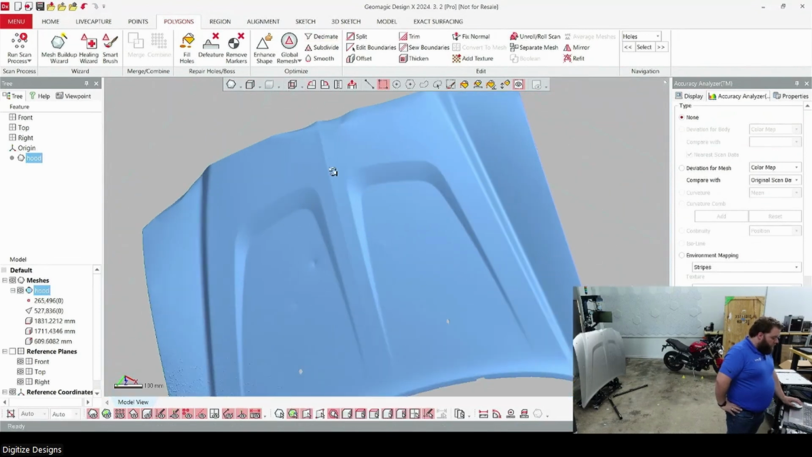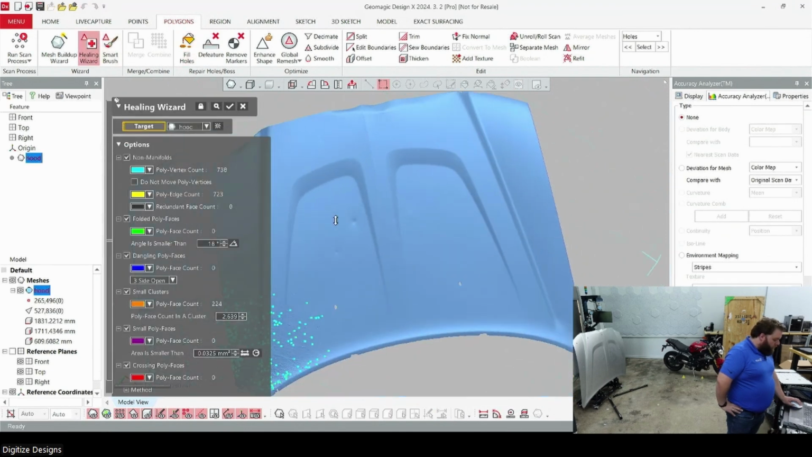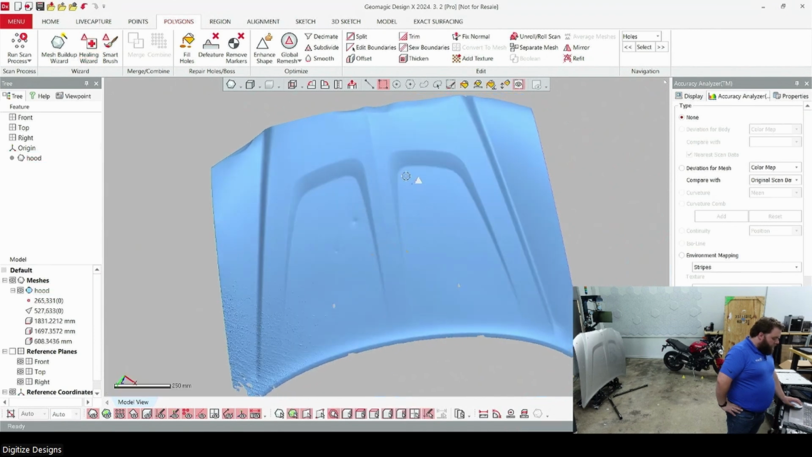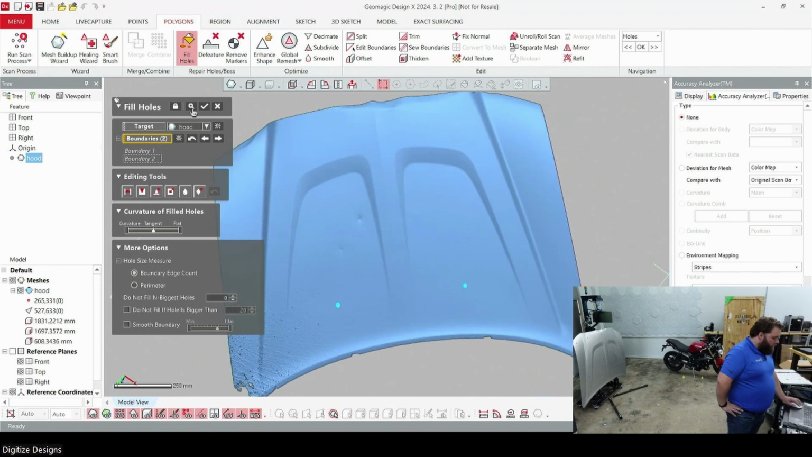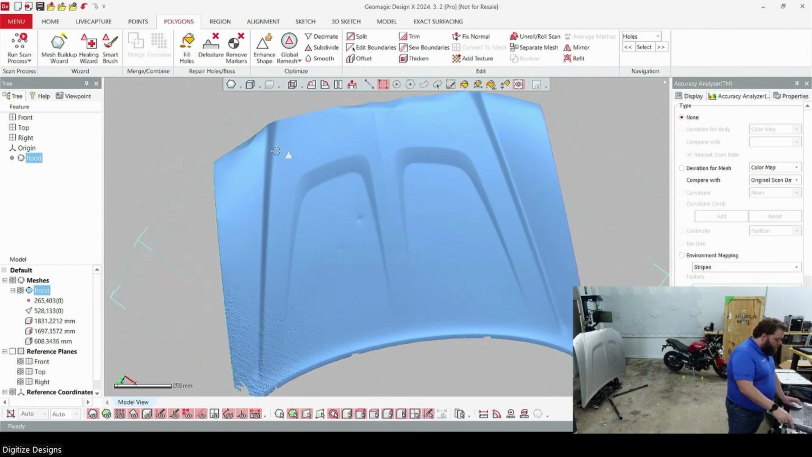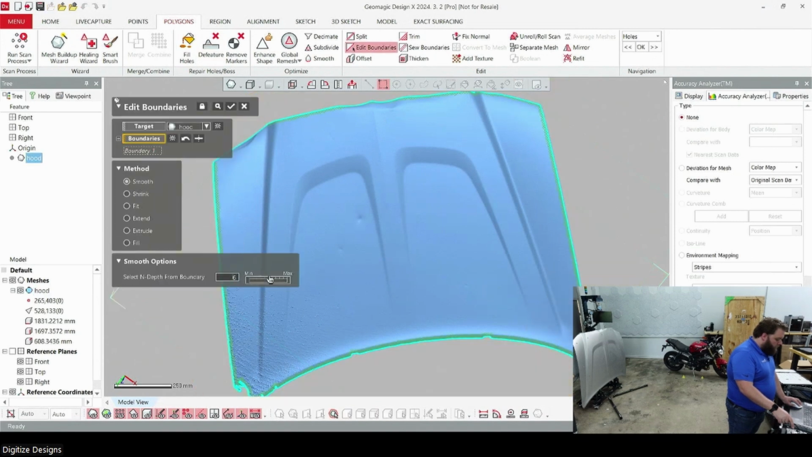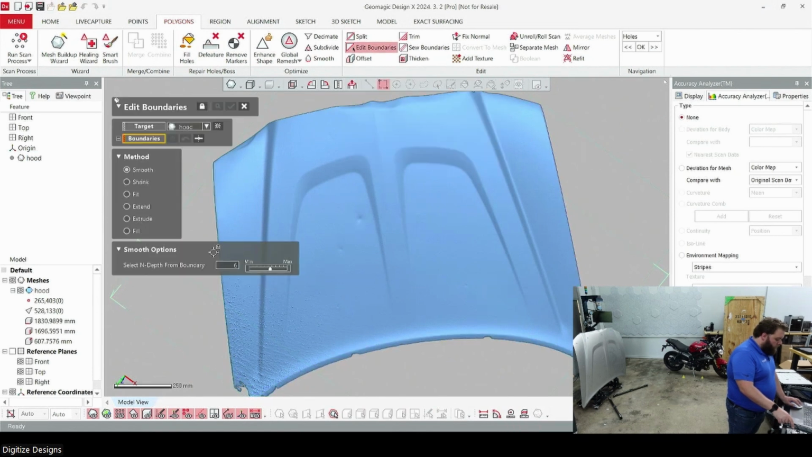Cool. You can fill any holes. It's warning me I've got some issues in the geometry. I can have the healing wizard take care of all over the area that I did not scan thoroughly enough. Let's say we want to fill a couple of holes in it. We can even do everything except for that largest one. Fill all that up. We can grab this boundary and we can just smooth it out a little bit, make it a little bit easier to deal with.